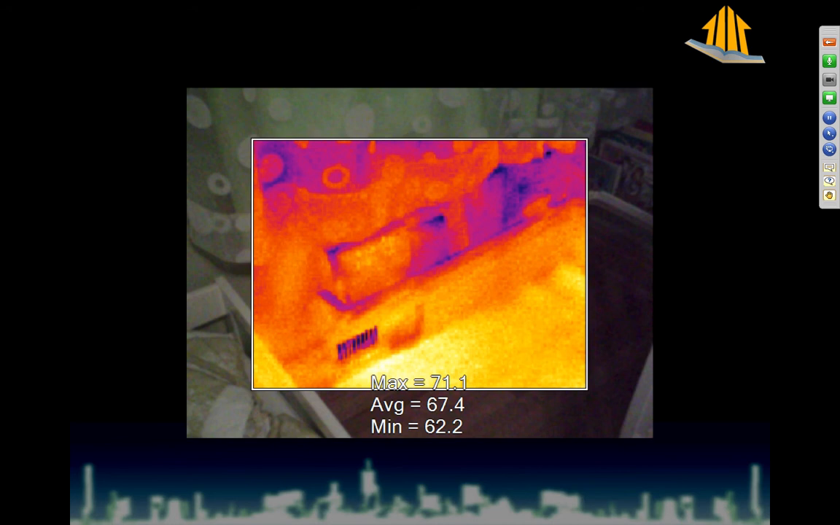This picture is one of the last that I'll show you, and I just want to point out that when you are running the blower door in depressurization mode, and you have a duct that's on an exterior wall, you can take a picture and see exactly what temperature the interior of that duct is. Now, if I was just running the heating 10 minutes ago before I started my blower door test for my combustion testing, then why on earth would that supply duct be 62 degrees? It's probably because it's in an exterior wall, as you can see the window above it, and it's got air leakage to the outside through the exterior sheathing.